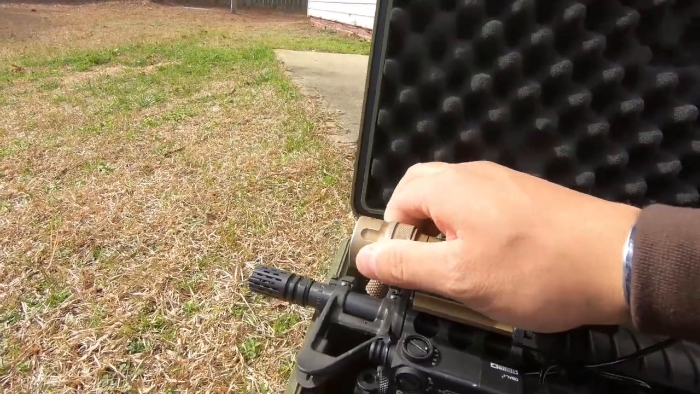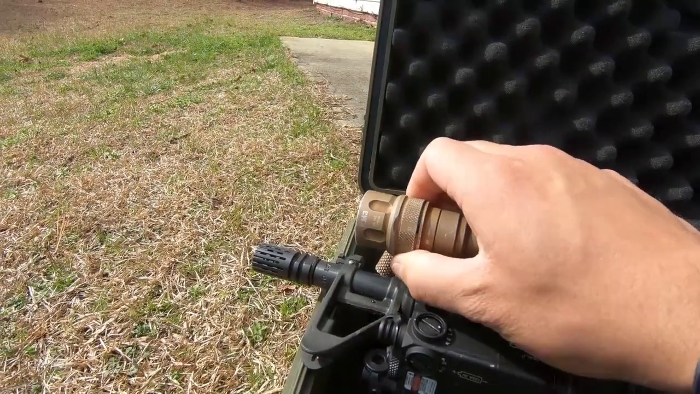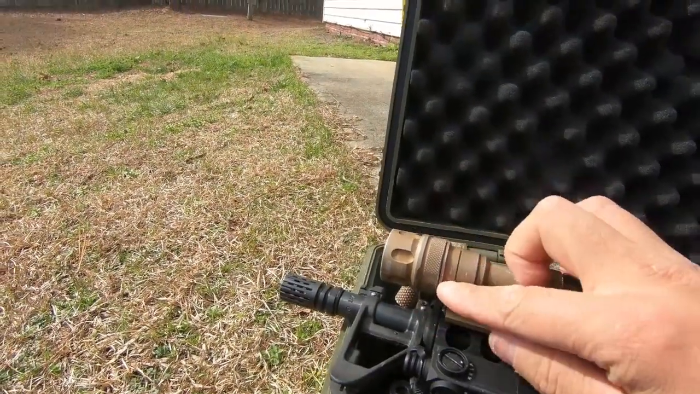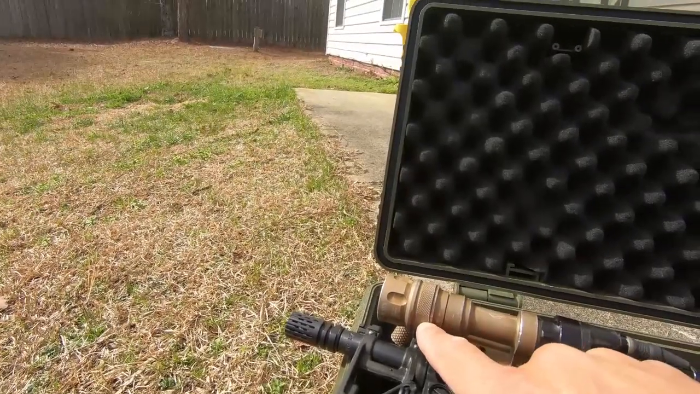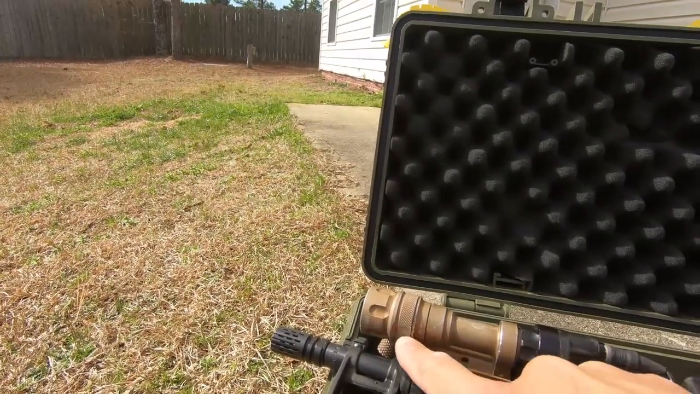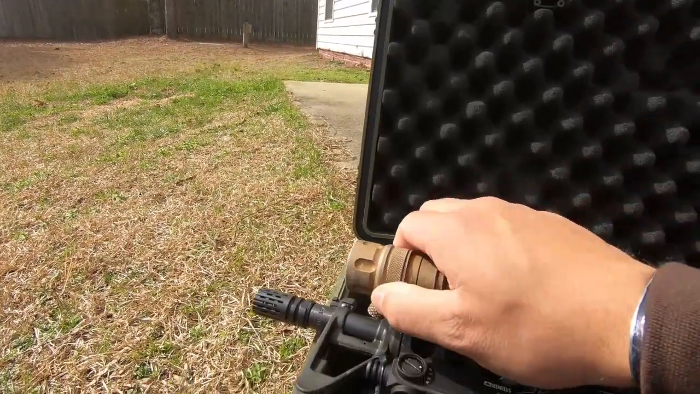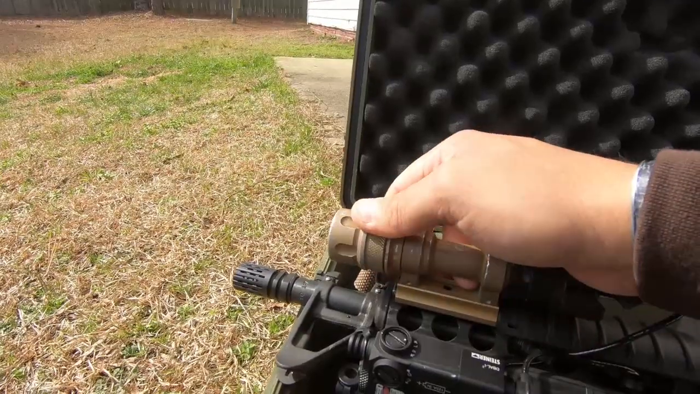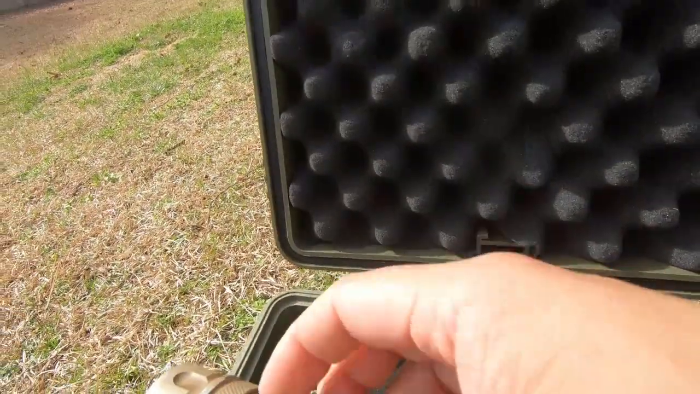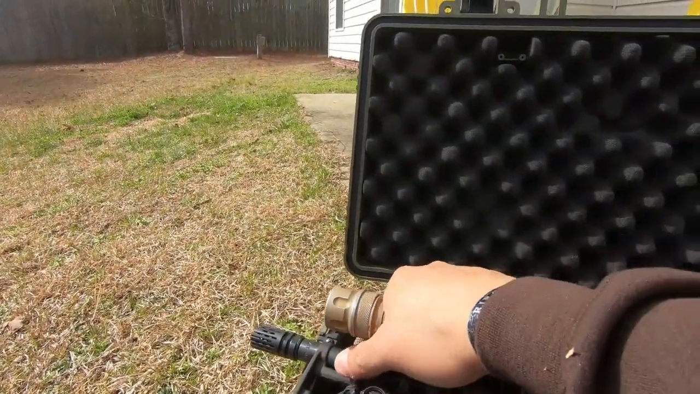Because over here, press this forward, turn until you get that arrow, and it clicks right there. You'll hear an audible click where the detent's clicking. This is IR. It says IR, and it has a little arrow. So it's pretty much marine proof. Pull forward, turn again, other side. Guess what? It says white on that side. Then you got it on the white. So that's the reason why I picked this Surefire light.